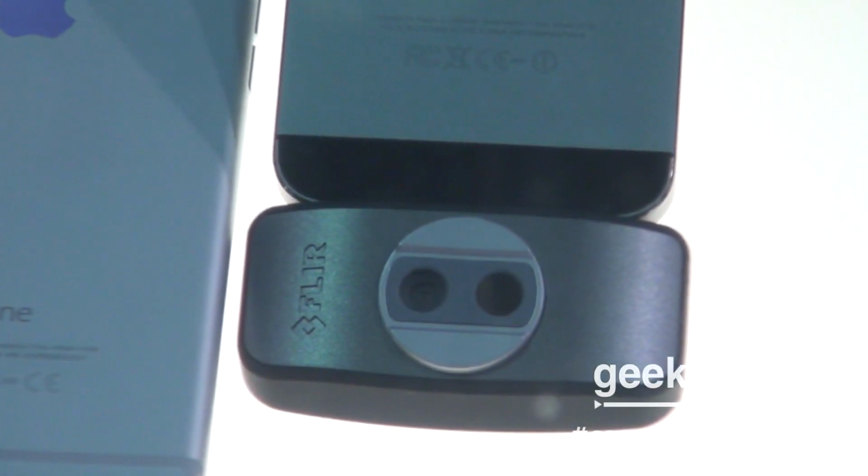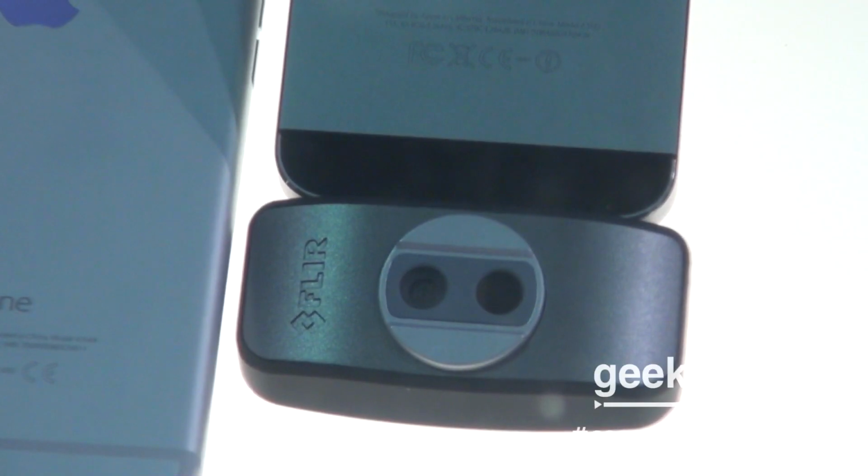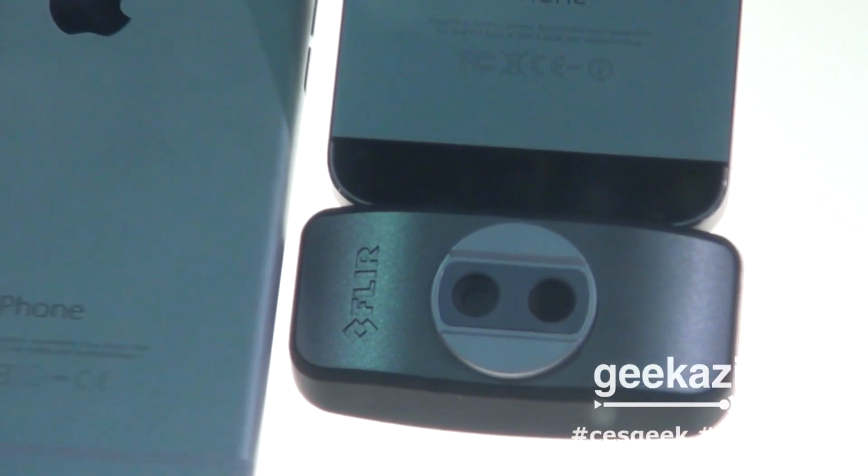This, as you can see, is a different form factor. It's a portable form factor that clips on the bottom of your device, any iOS device with a lightning connector, or Android phone with a micro USB connector, and gives you the thermal imaging performance that people have experienced already on the original FlirOne platform, with a couple of enhancements. Number one, it's got 4 times the resolution as the original one.